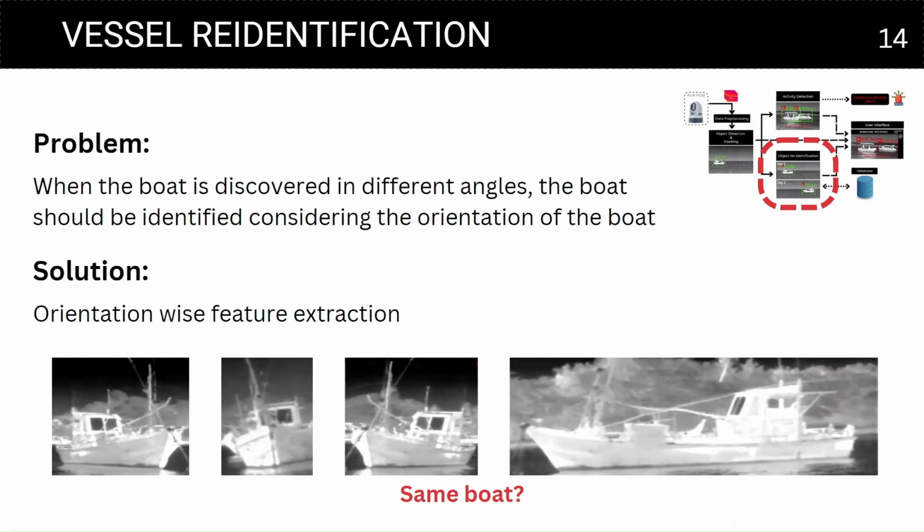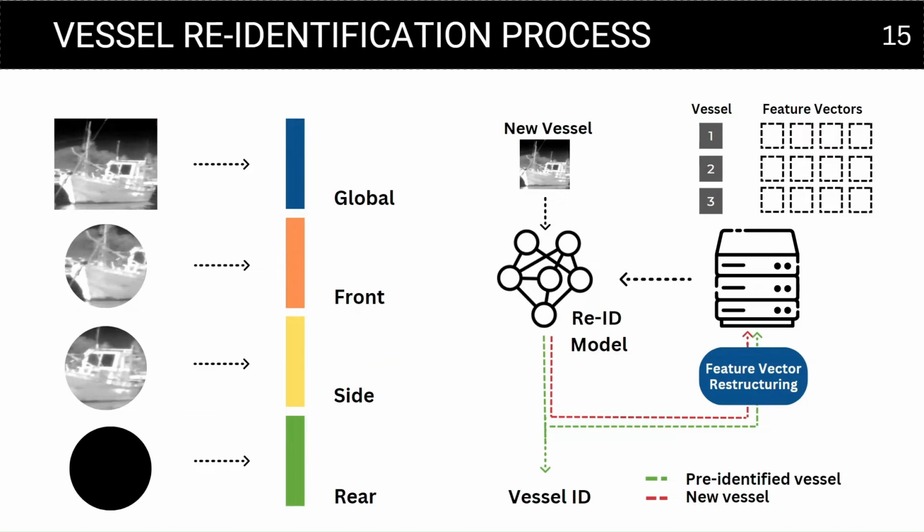The next main part of our project is vessel re-identification. This is quite challenging since there aren't any color features in thermal images, and the features highly depend on the boat's orientation. Our objective was to identify vessels regardless of their orientation.